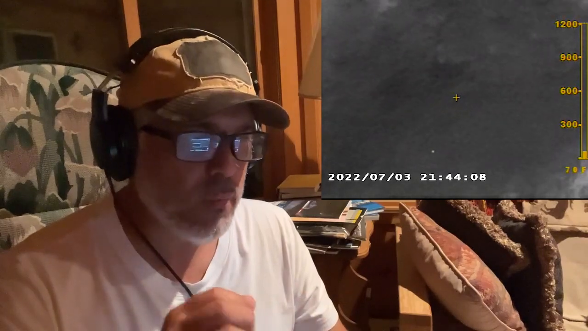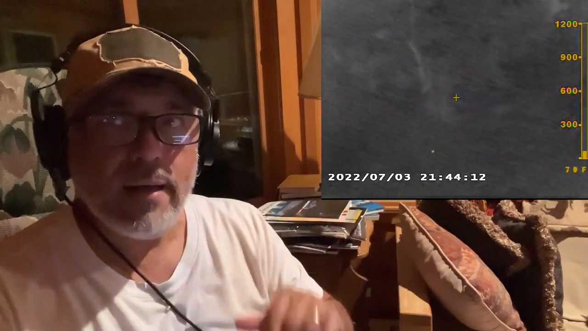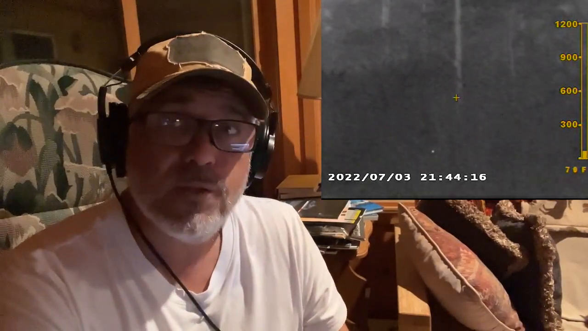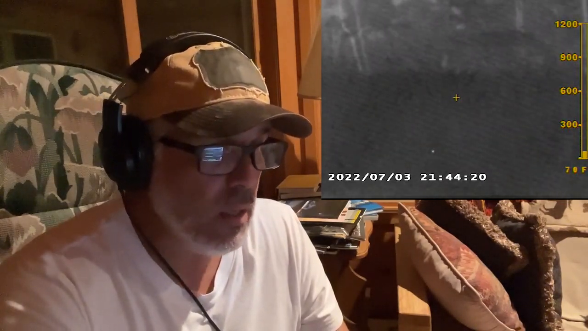On this thermal camera, like I said, heat signatures will be white hot, cold signatures will be just black or dark gray. So it's black or white on this thermal right here. But it works. It's a Gen 1, Gen 2, but it works. It's great. I'm just fortunate to have it.